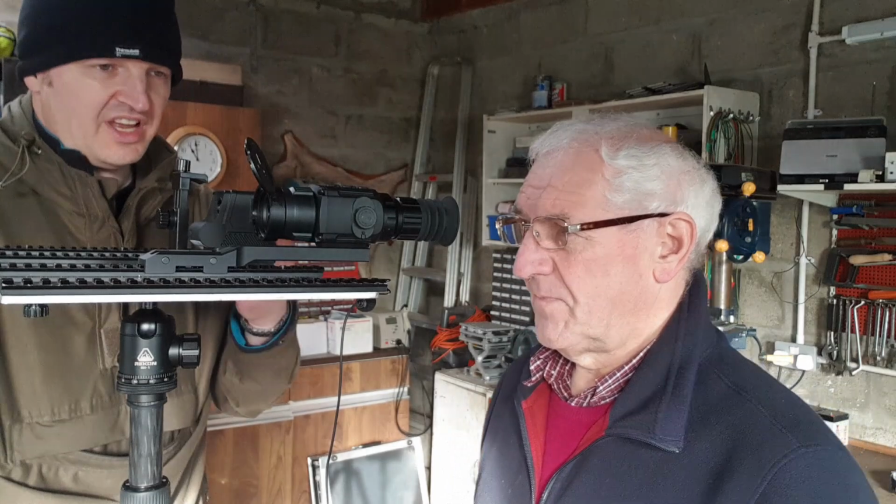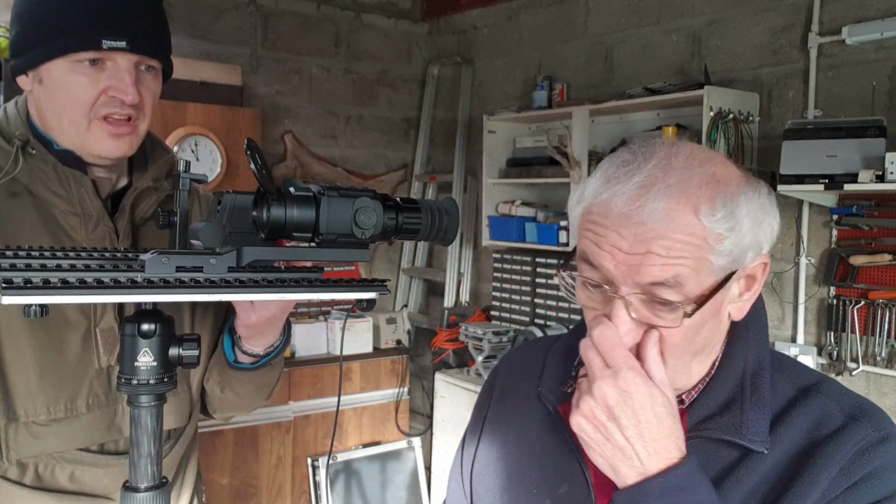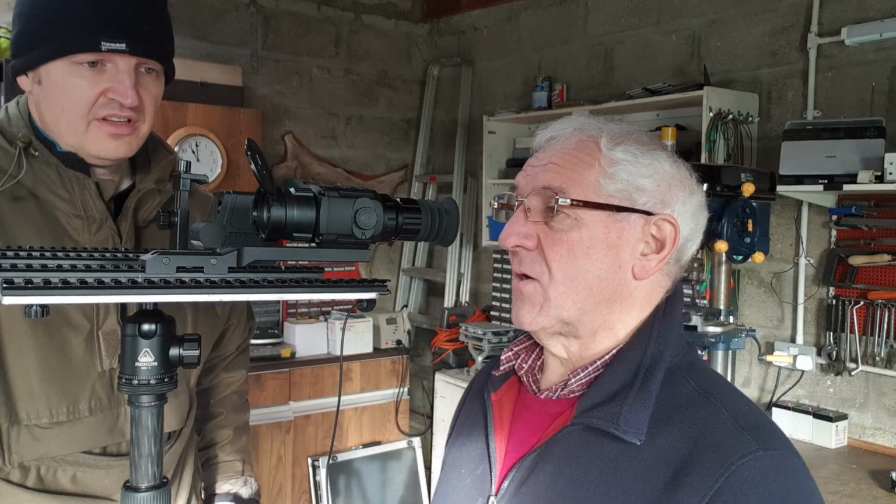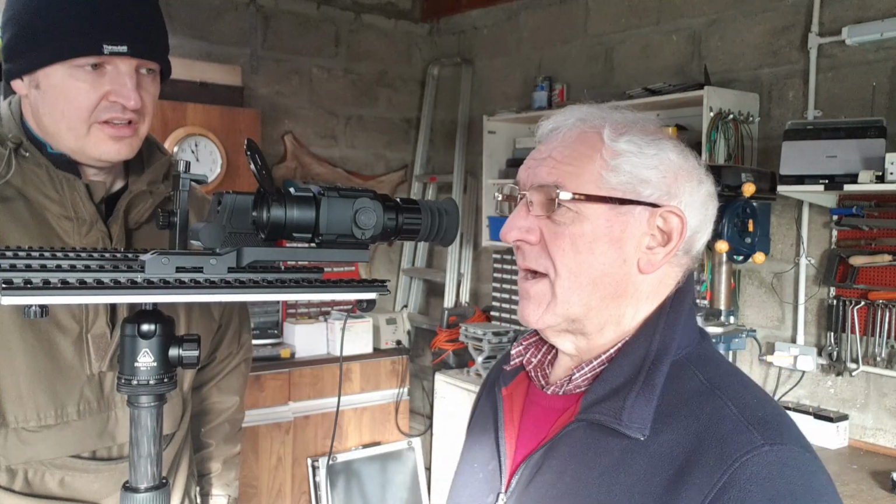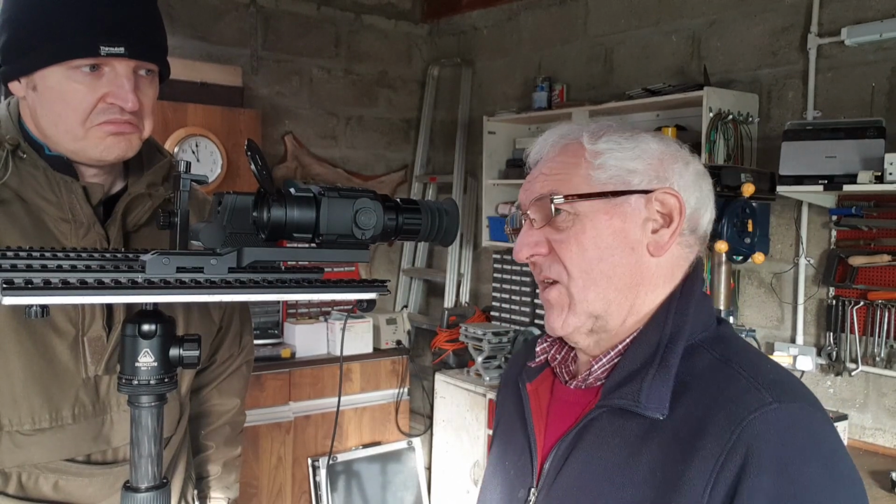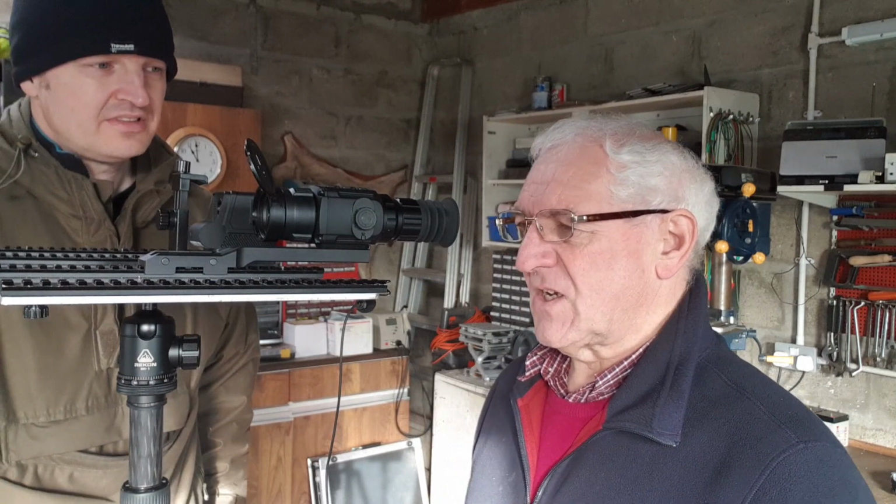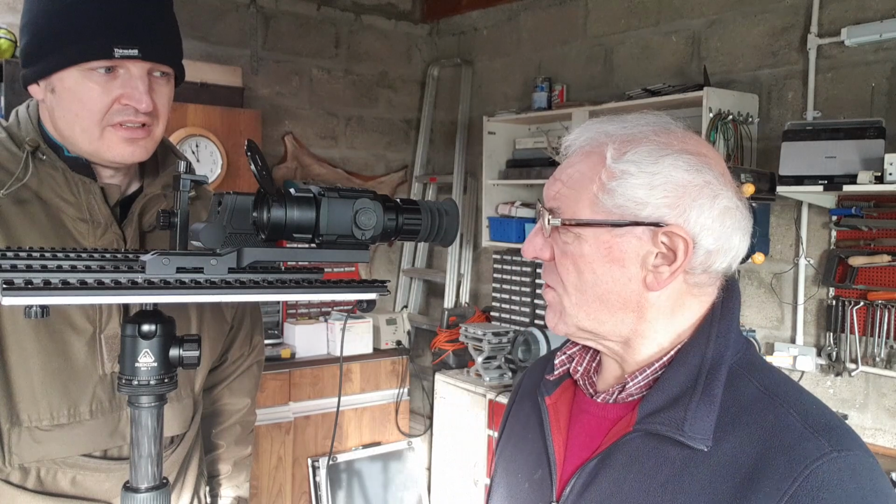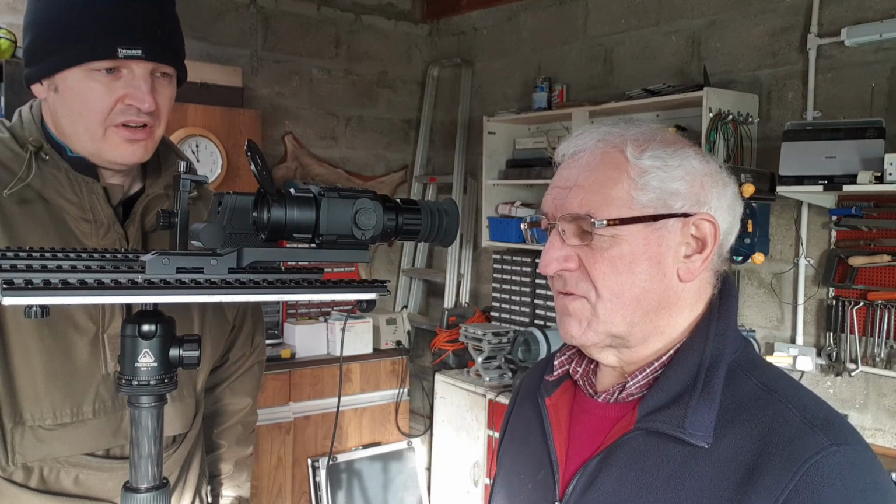I'm surprised, because I naturally always have thermal spotters on white hot. I'm the same, I normally automatically go to white hot, but on this occasion, and I don't think it was down to the weather. It was a good night thermal condition wise, but when I switched it into black hot, I couldn't believe how much better the picture was than in white hot. It was very, very good indeed.